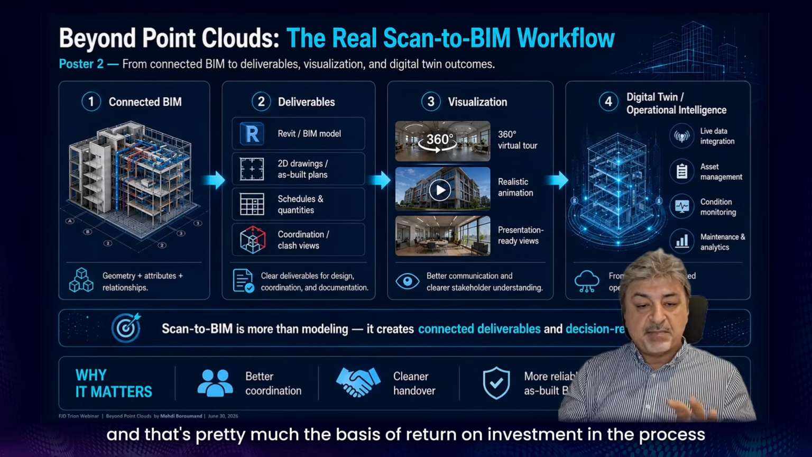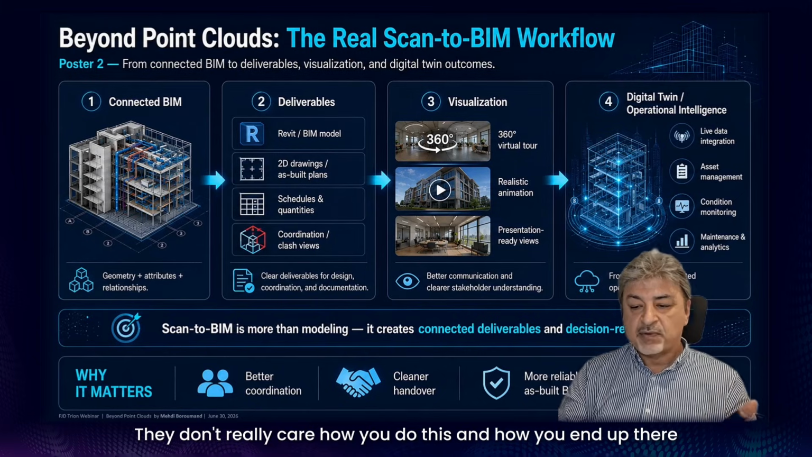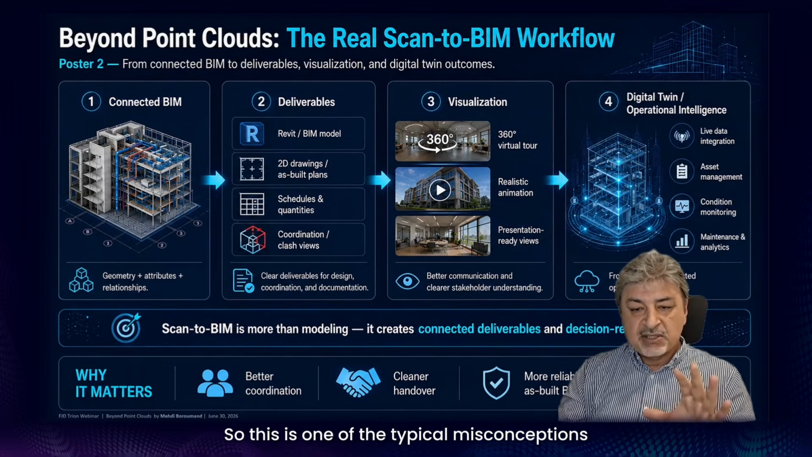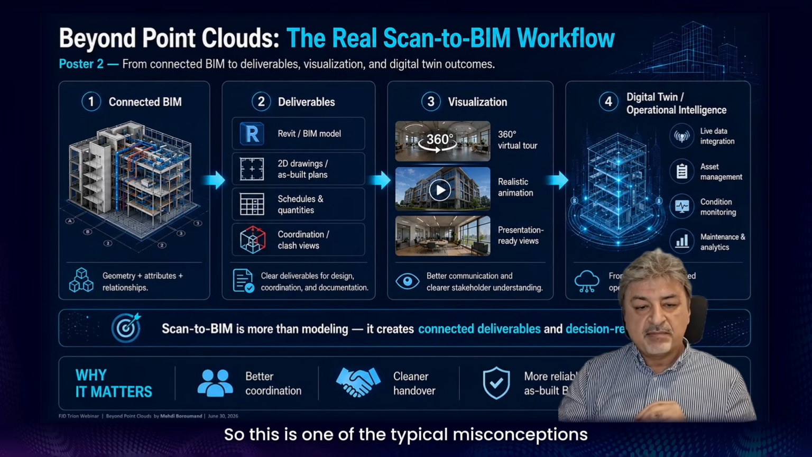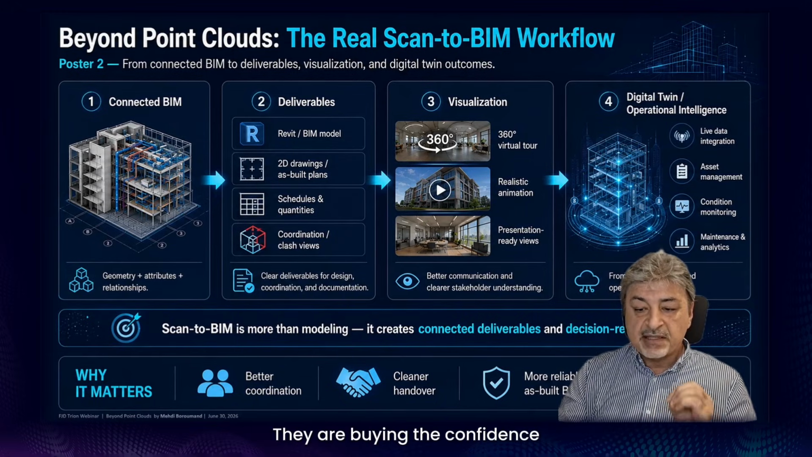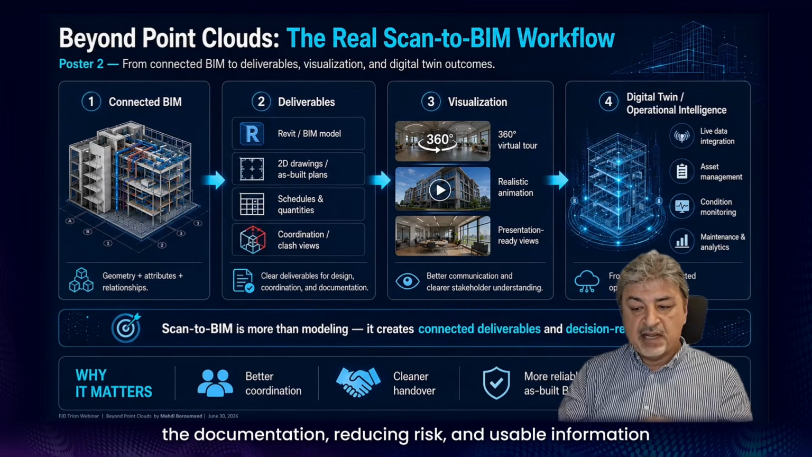And that's pretty much the base of the return on investment. In the process, they don't really care how you end up there. That's why the client is not buying the point cloud. This is one of the typical misconceptions, that we should focus on the point cloud as the deliverable. They are buying the confidence, the documentation, reduced risk, and usable information.